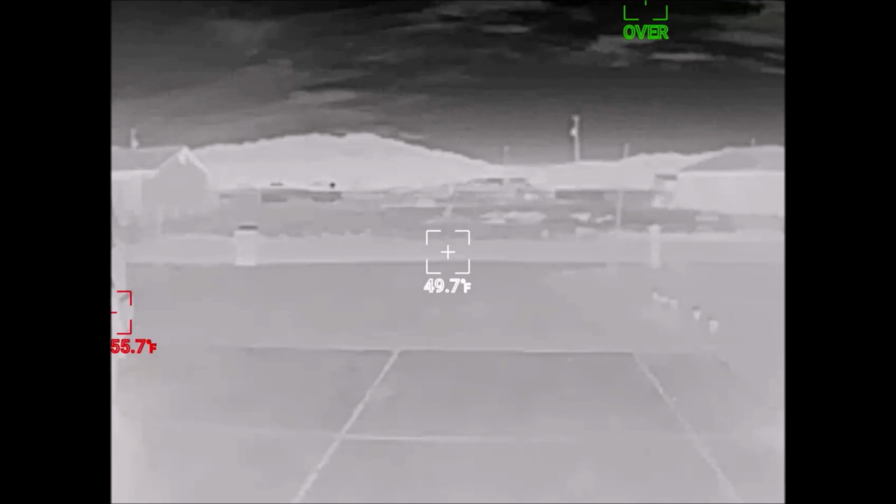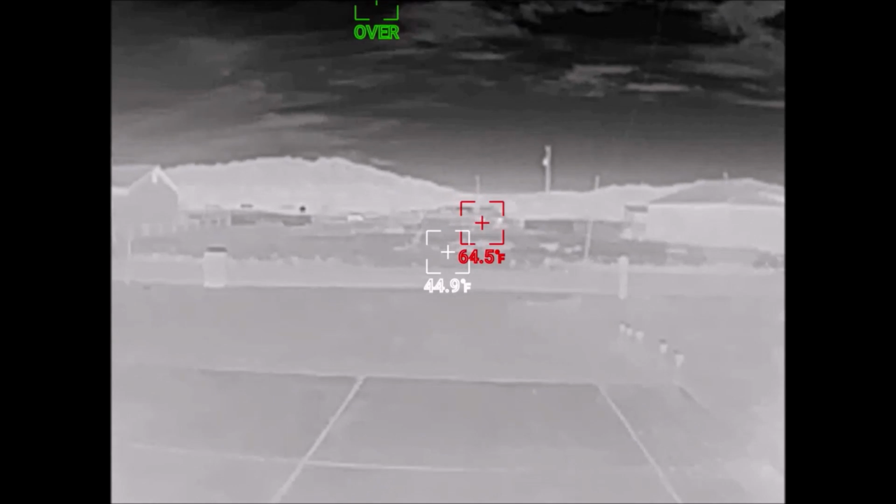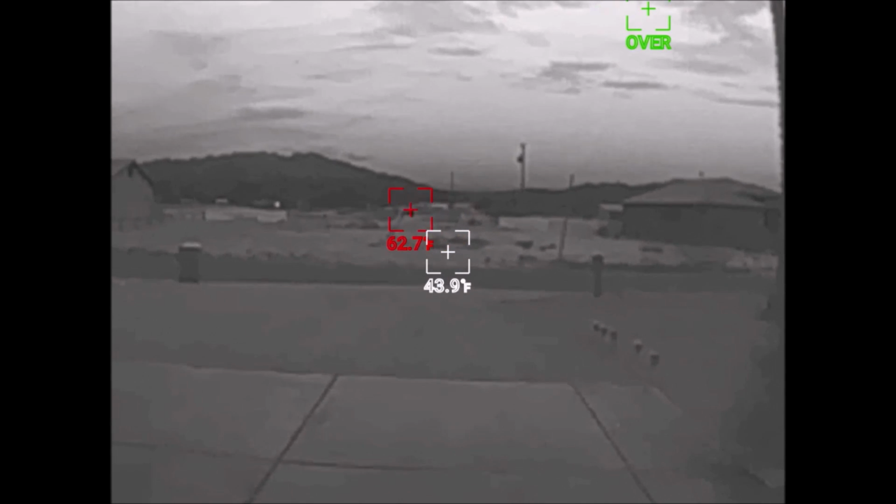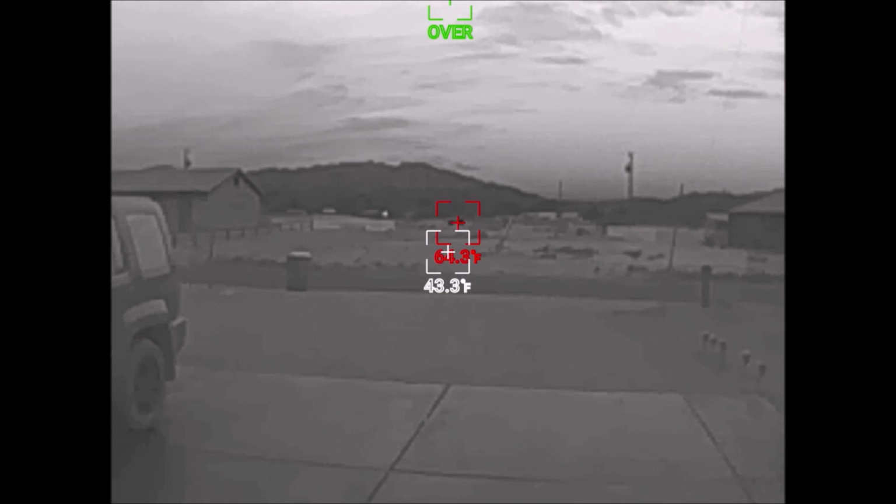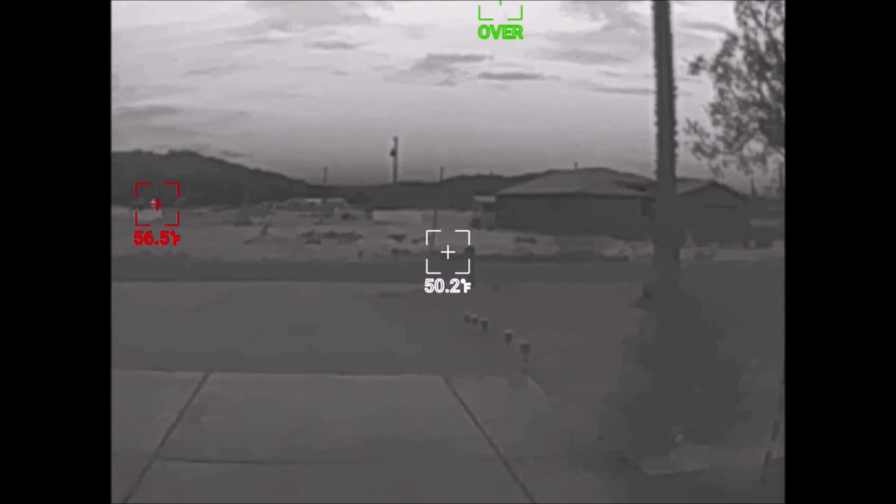Now we're going to try it reversed. Not a fan of the reversed as much, but you'll see it tracking that vehicle all the way about a quarter mile away. Then tracking a car going the other way. Okay, so very, very cool altogether. I got to say, for what it is, this thing does an amazing job.